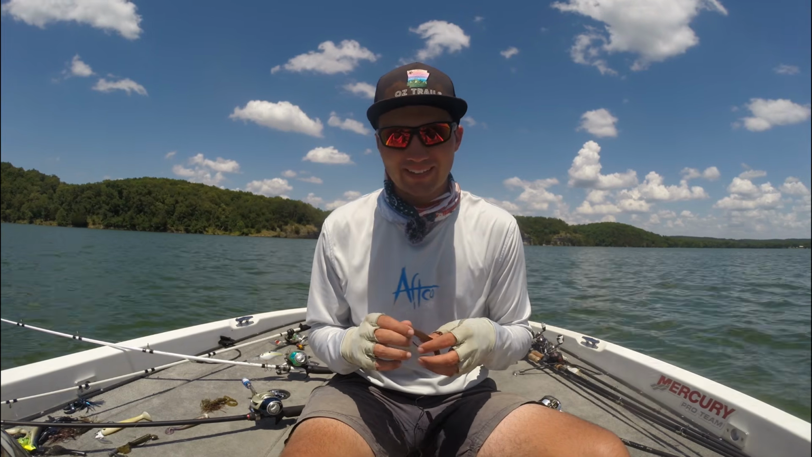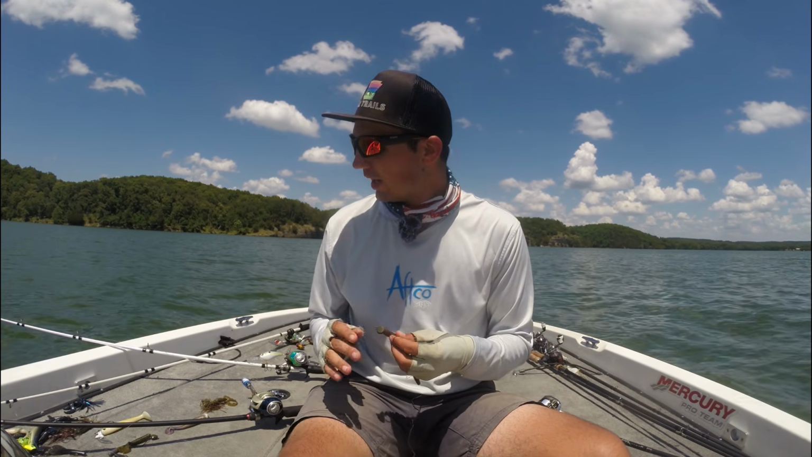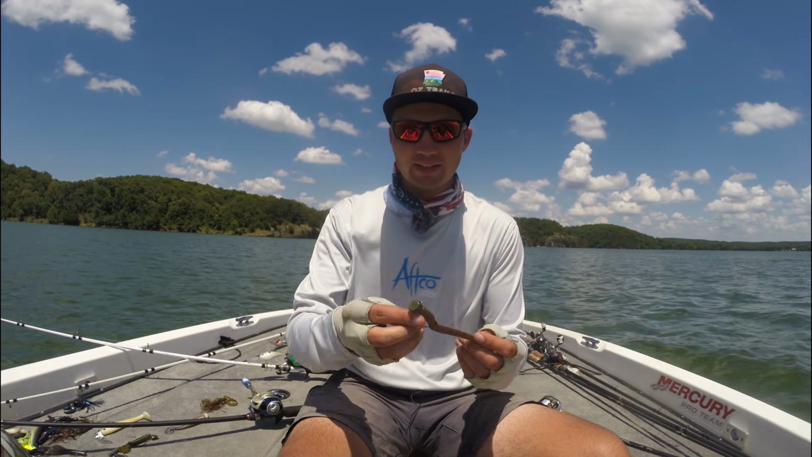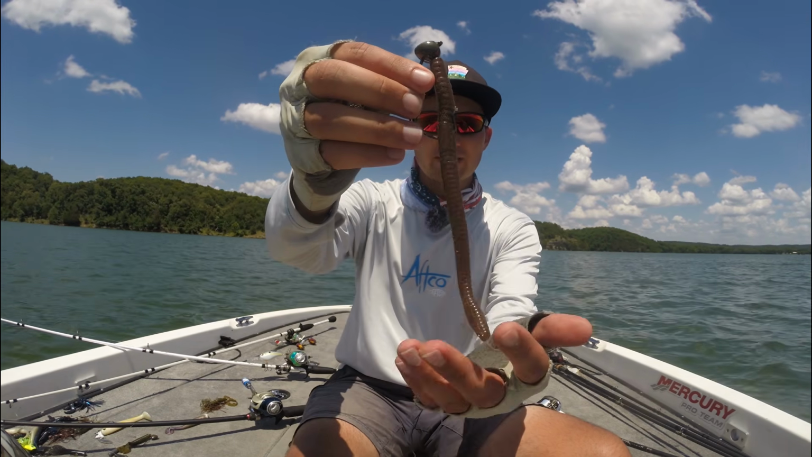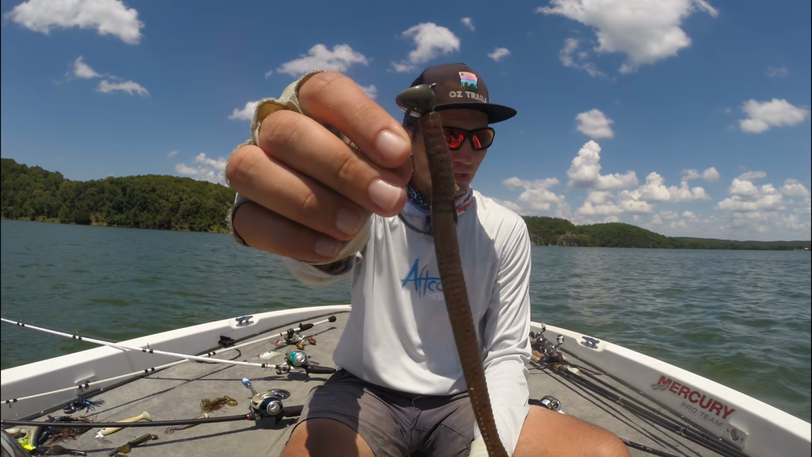Now I also have some other baits I like to drag on the bottom, and these are kind of just specialty baits that I'll throw once in a while. I'll probably throw the football jig 60 to 70% of the time, but sometimes baits like a little stand-up shaky head. This is a Magnum Zoom finesse worm, and I'm throwing that on a little 5/8 ounce ball head.